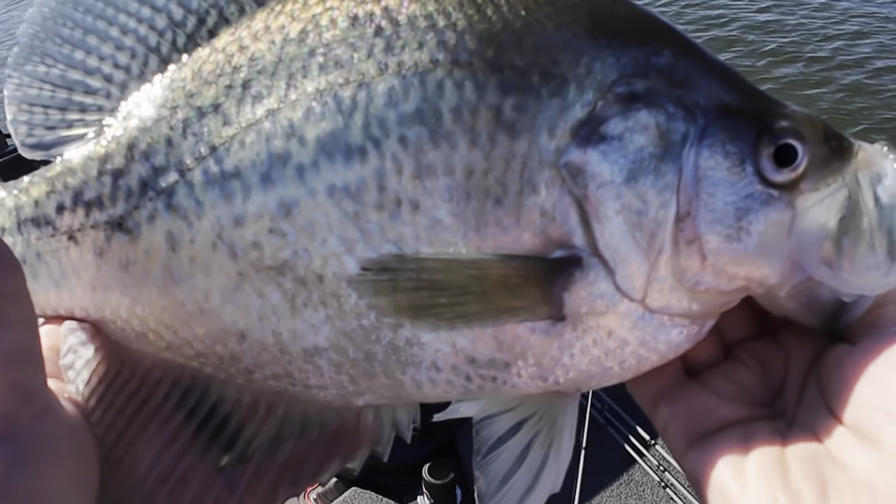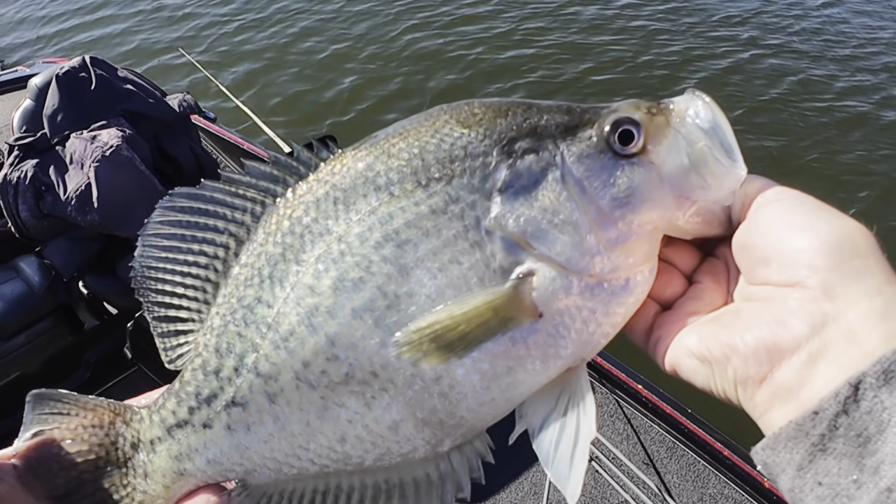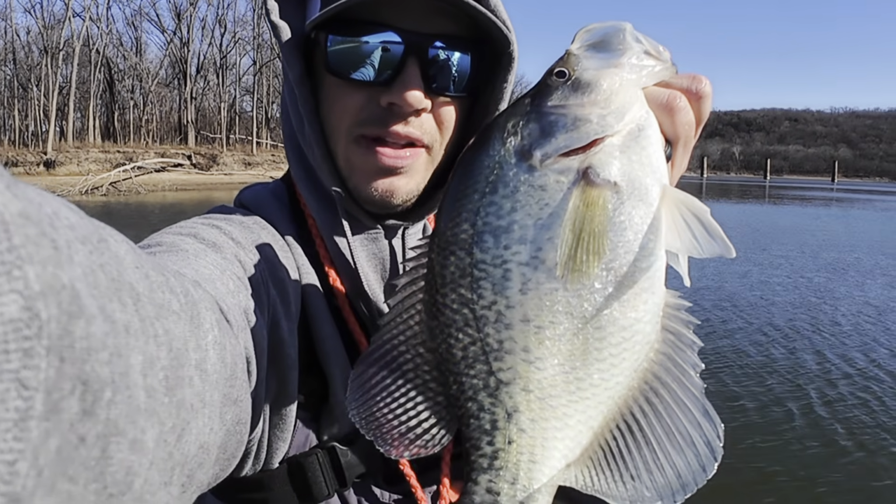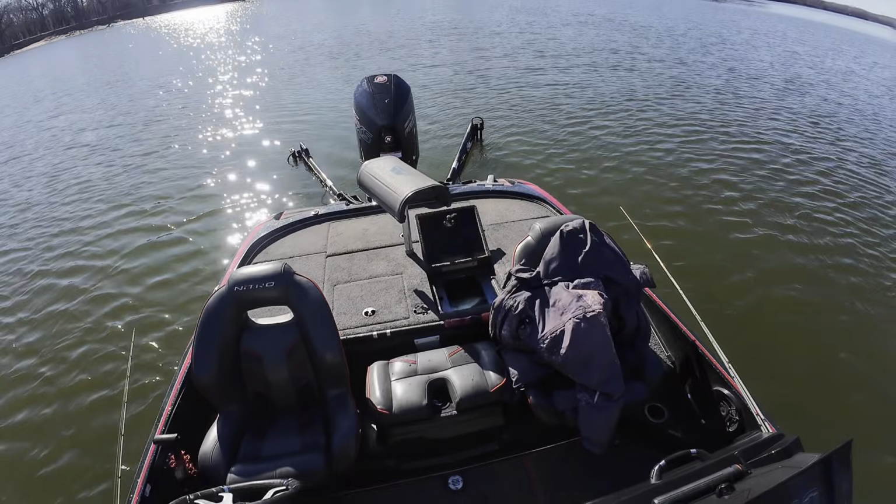It ain't no 3-pounder like they're catching in California, but that's an awesome fish for Oklahoma right there. There he is for size reference. That is a slab right there. That's what I'm talking about. Let's get some more.